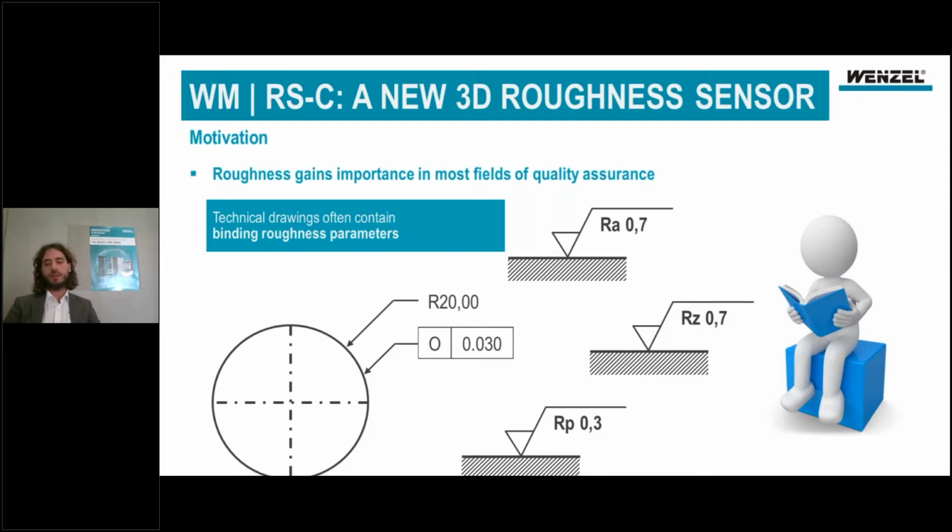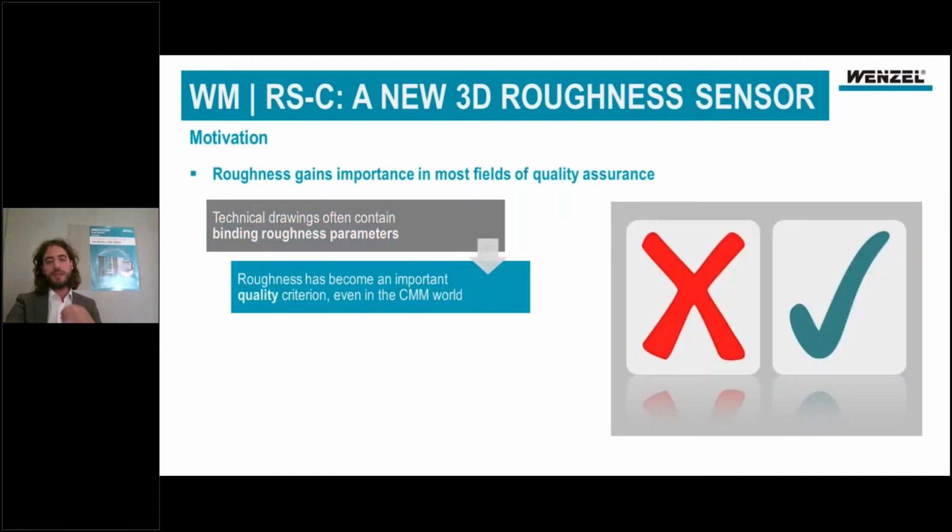Well, why roughness? Roughness gains importance in most fields of quality assurance, and you can realize it when you take some technical drawings. Meanwhile, you find information on RA, RZ, RP, RQ on nearly every technical drawing. It is part of the geometric product specification and has also some heuristical components. So those parameters are very often even binding parameters. In general, roughness has become a quality criterion, not only in the roughness world but also in the CMM world.